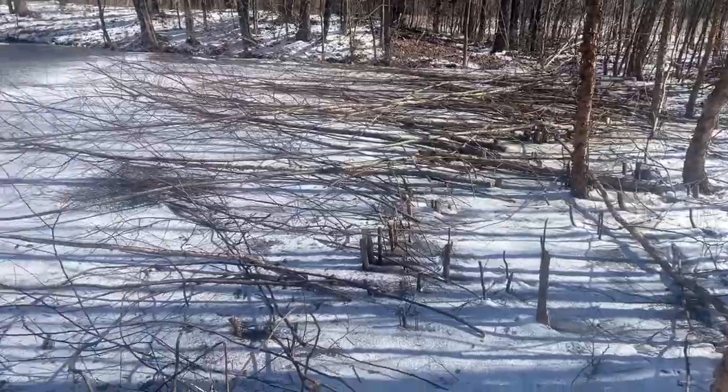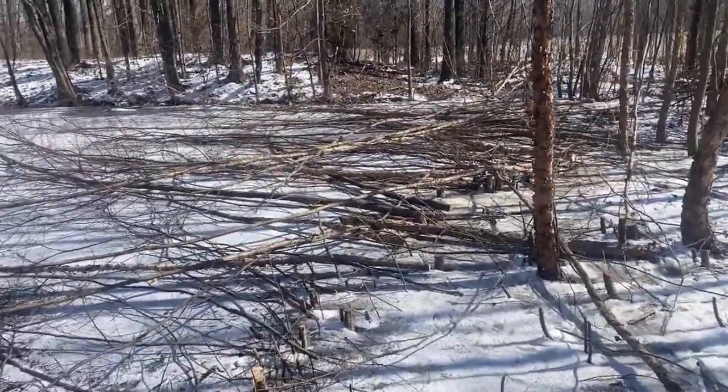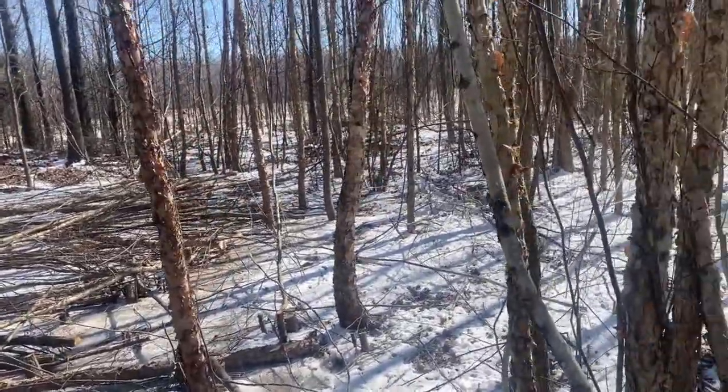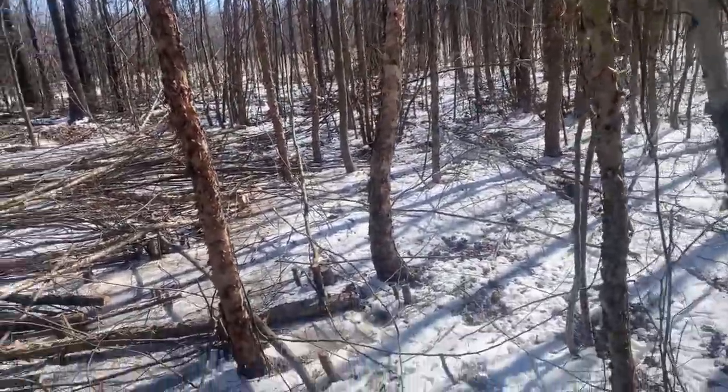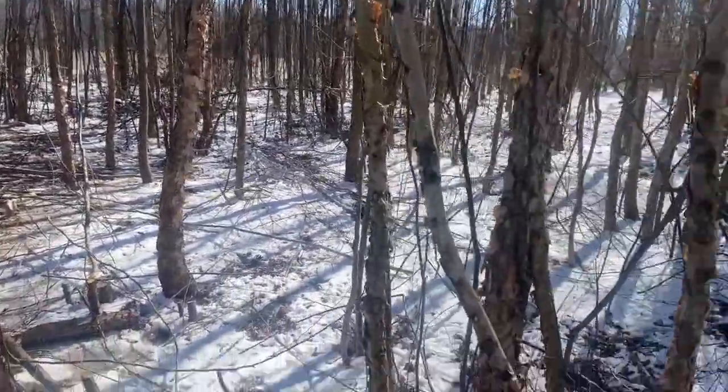I got a phone call, so the time lapse stopped 5 minutes ago. But I'll show y'all what I've got cut down. Then I'll start another time lapse of cleaning it up. I got all this here, down through here, cut down. And you talk about a major difference. I'm leaving some of these trees up. I'm not really sure what they are. I think they're a hardwood, but it'd be nice to let them grow.